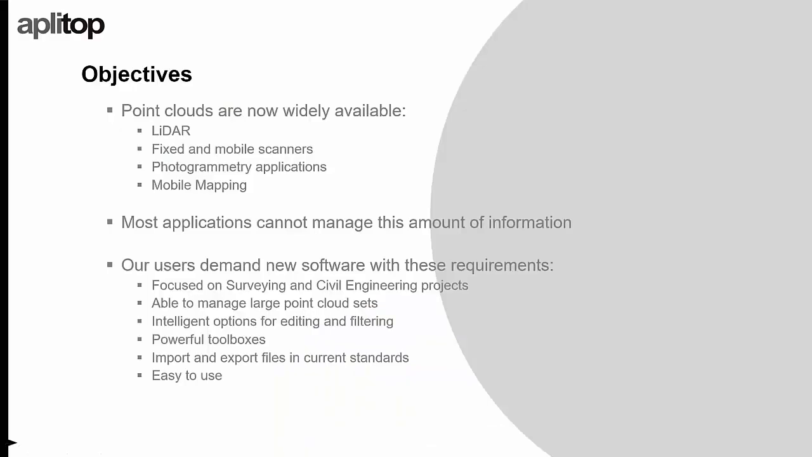The objectives of this presentation come from a series of facts nowadays, like the availability of point clouds from different sources, like LIDAR point clouds, fixed and mobile scanners, or photogrammetry applications. Our users demand new requirements due to the large amount of information in the point clouds.